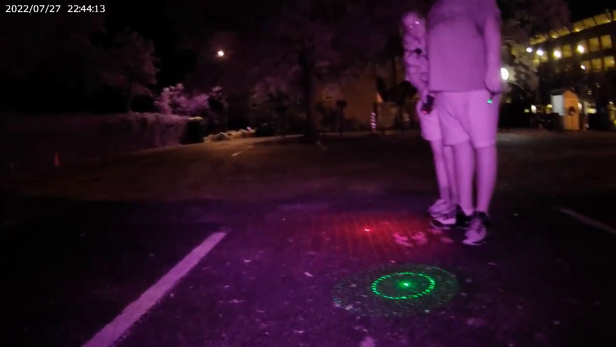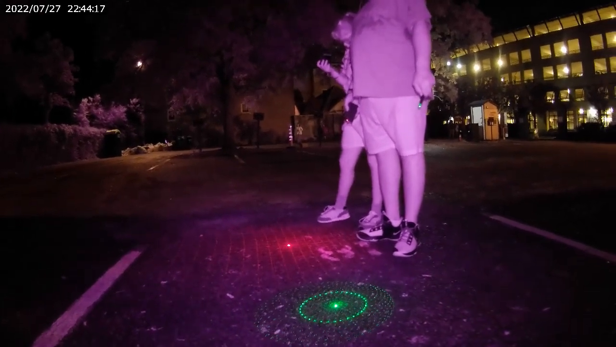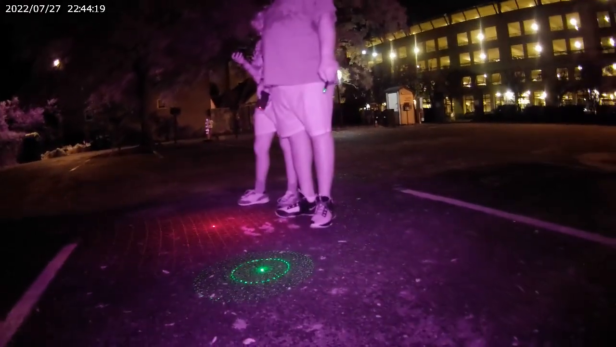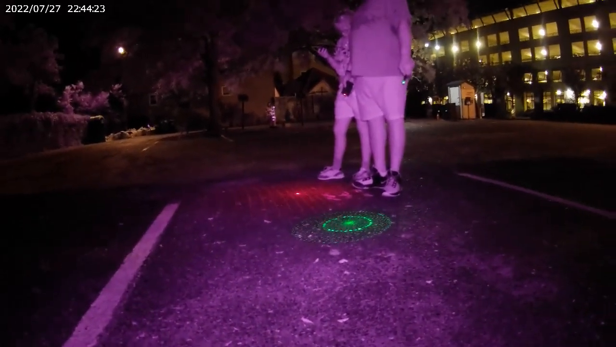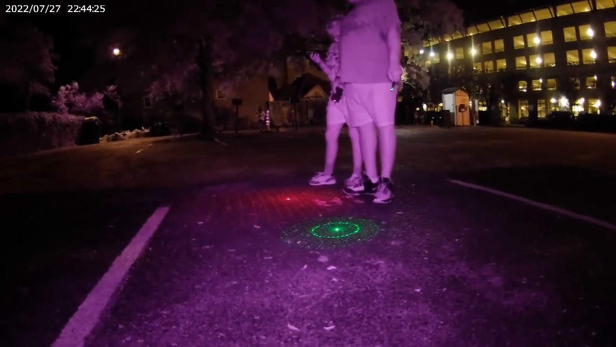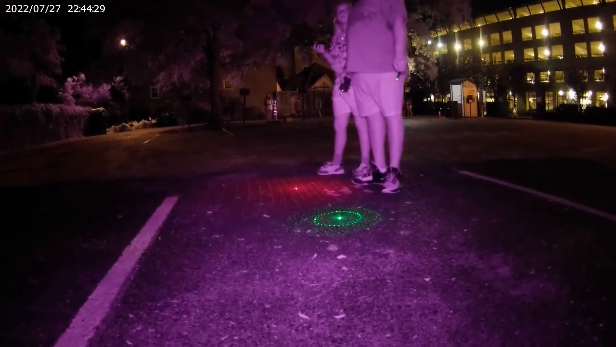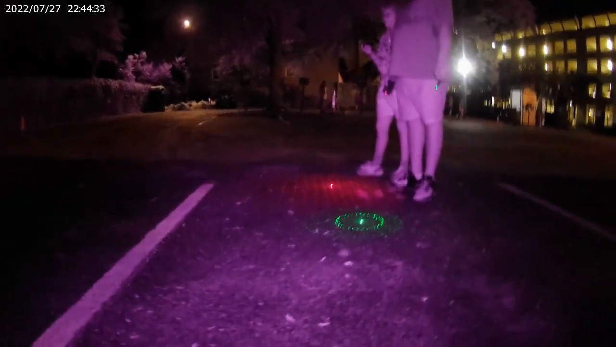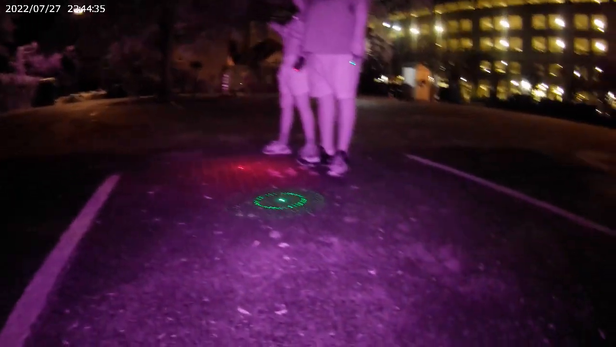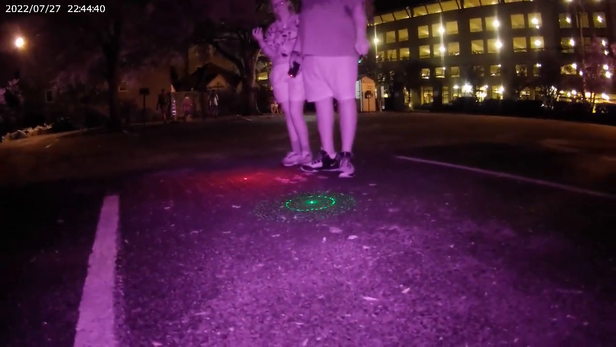And is this road behind us over top of graves? Did you hear? You heard Mary Johnson? Yes. And are there graves under this road back here?